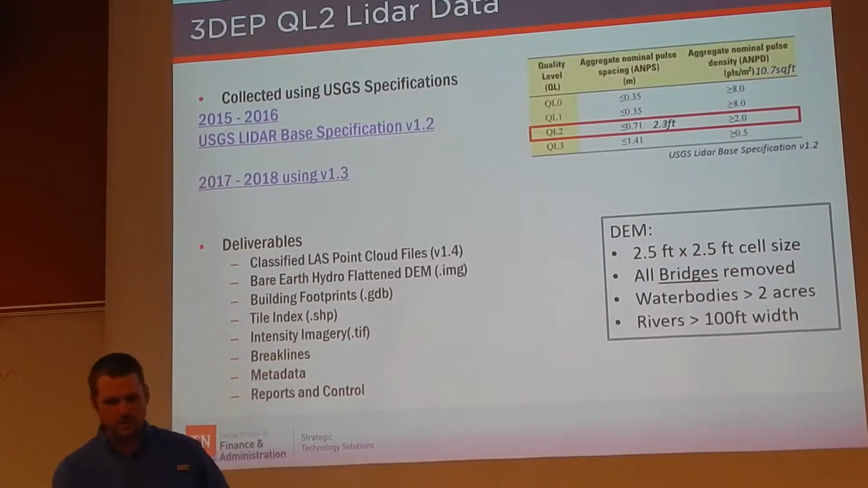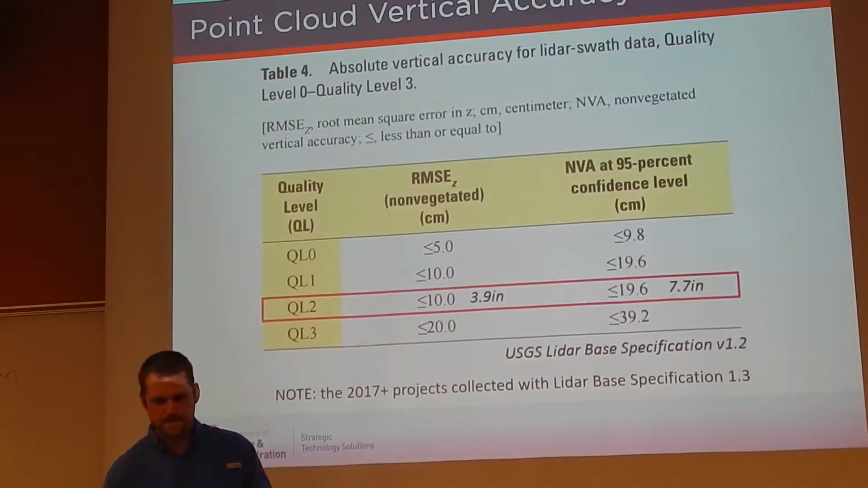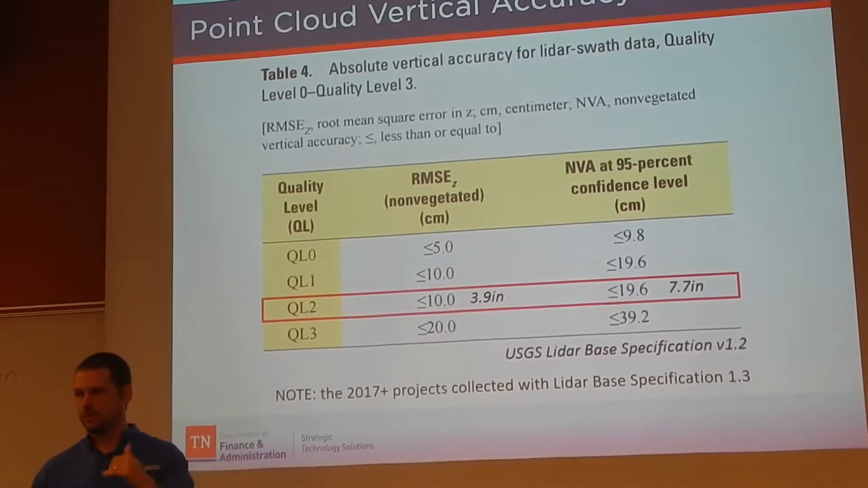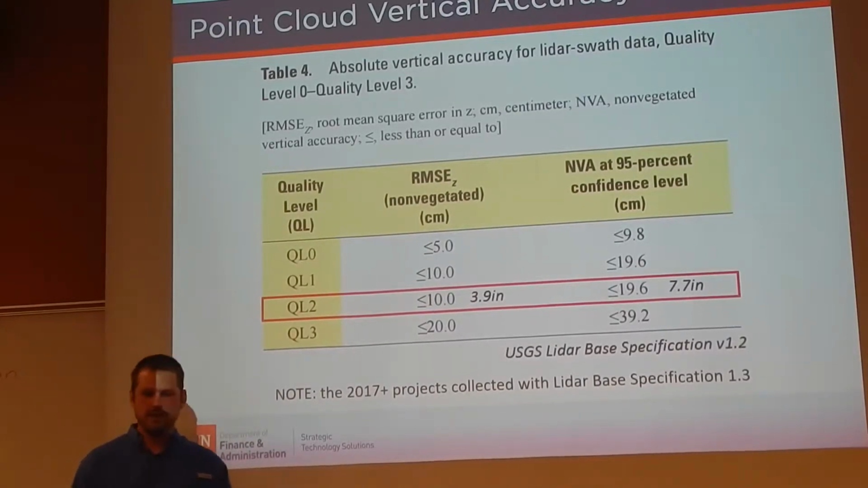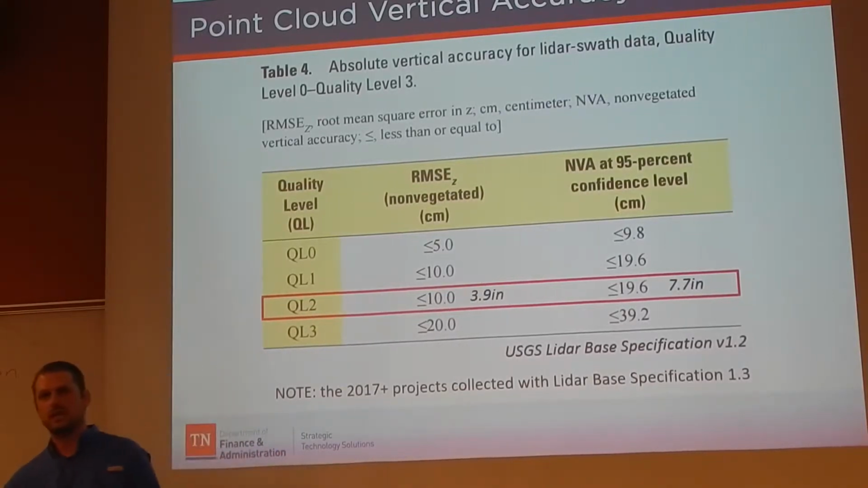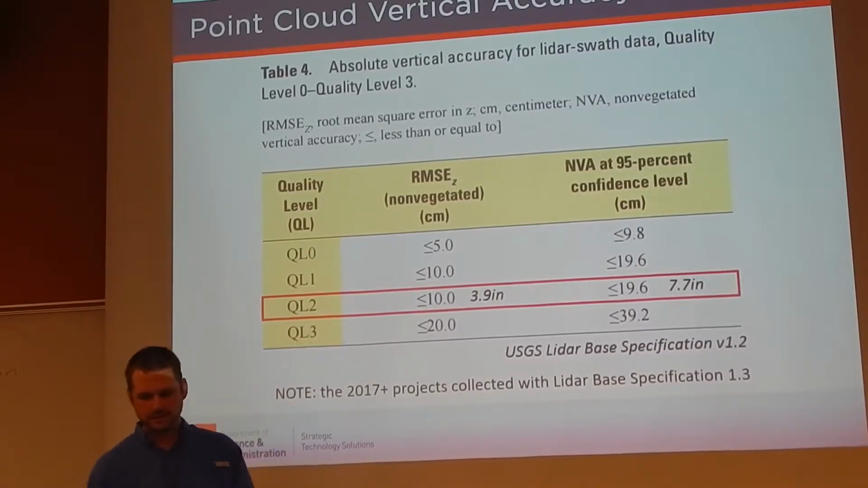So I said QL2 up there. We've got the aggregate nominal point spacing is 2.3 feet. So basically between each point should be 2.3 feet or less. And here's what I was talking about before, we've got the point cloud vertical accuracy, and that's that root mean square error at 3.9 inches. I was kind of getting ahead of myself here. 7.7 in the non-vegetated areas. So USGS breaks it out into non-vegetated and vegetated areas, because accuracy is affected by vegetation.